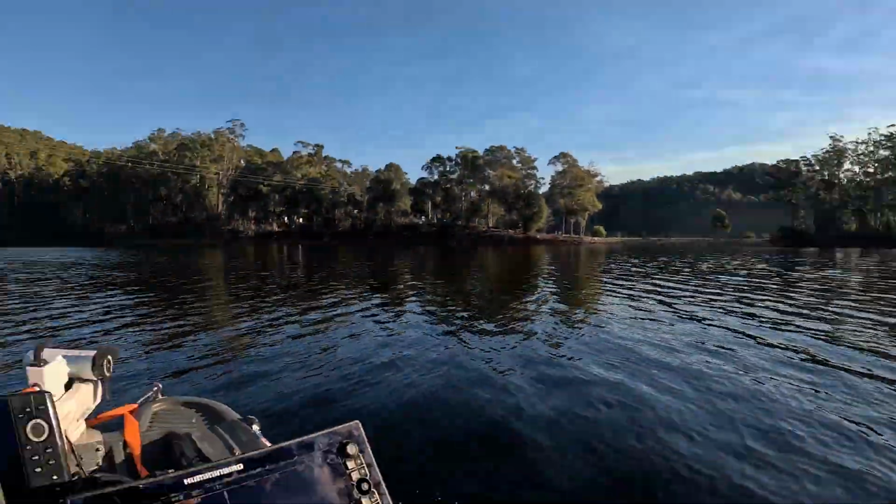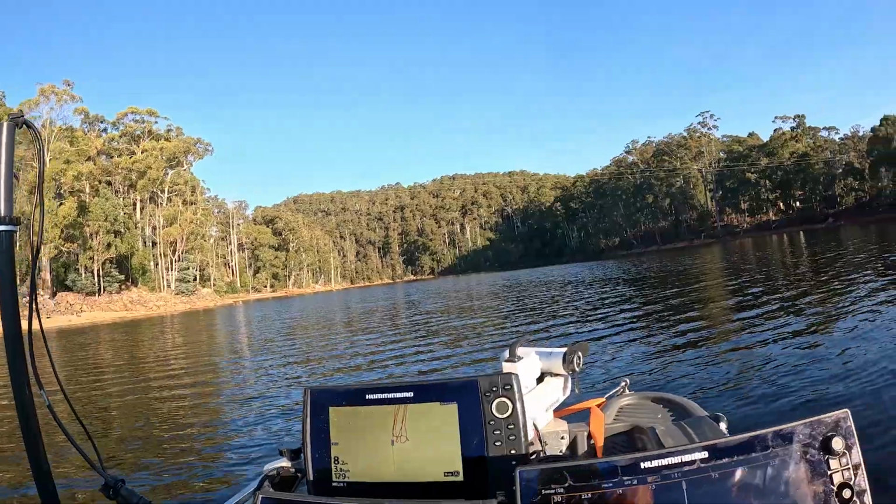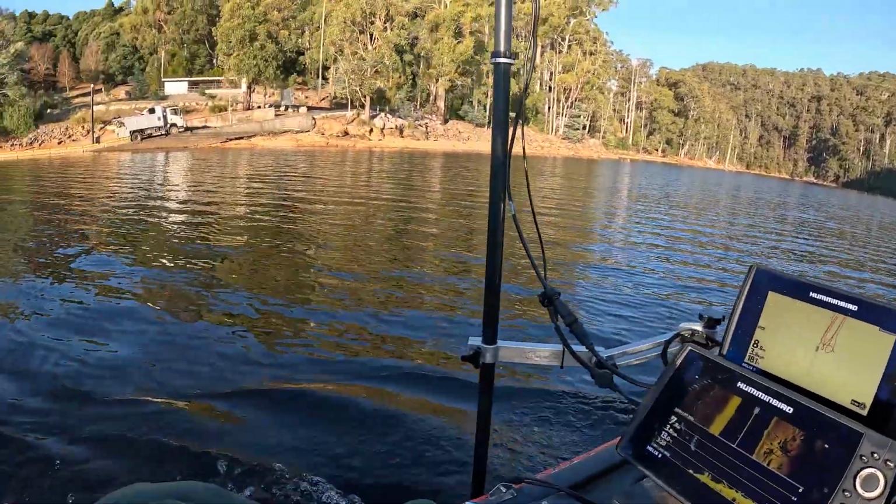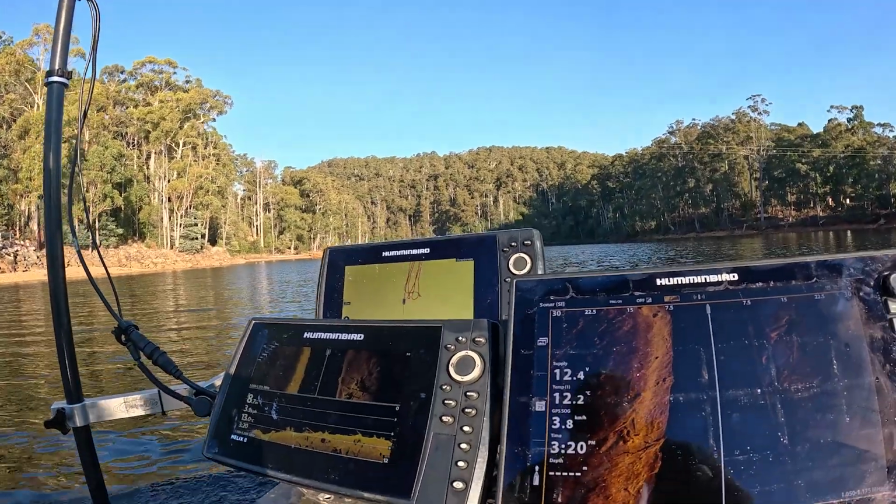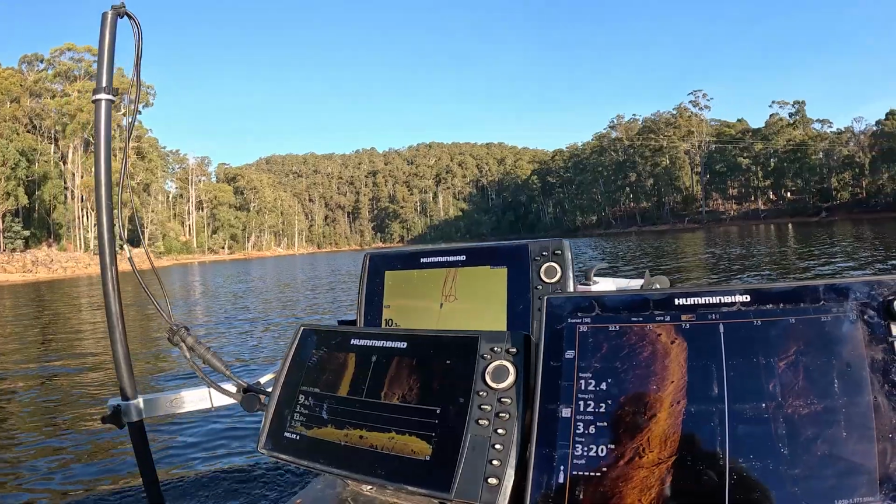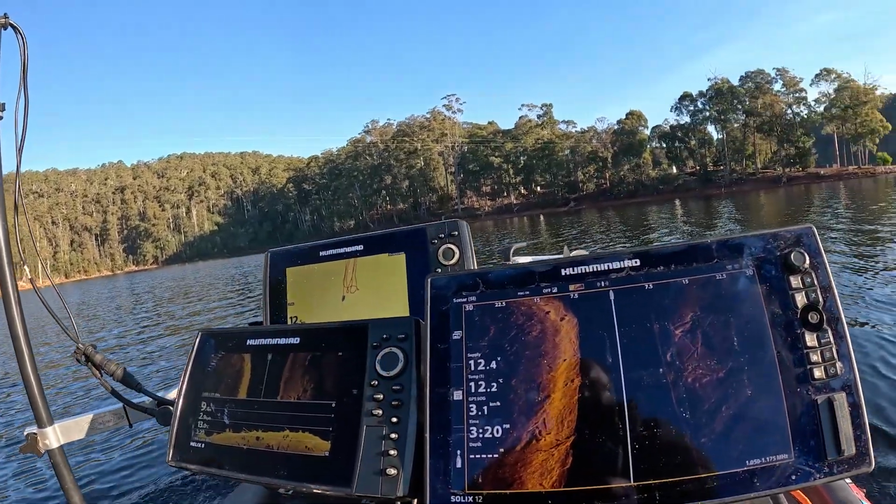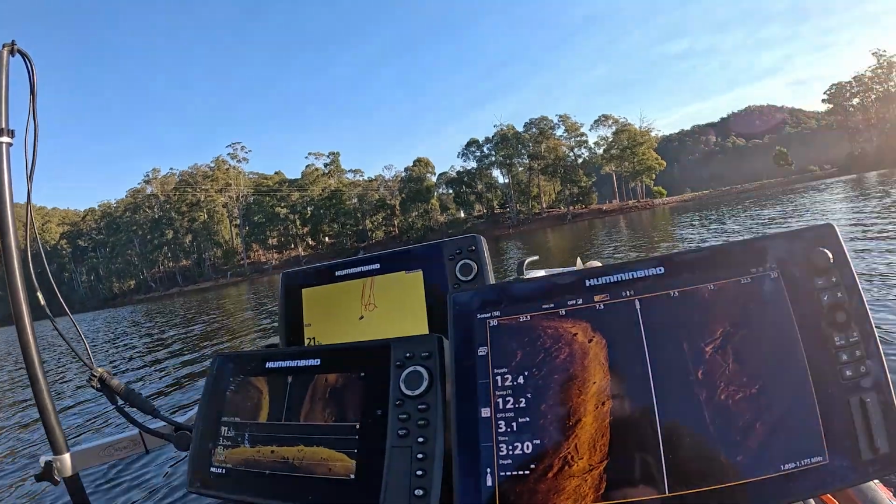Okay, so keep on going to this point and then turning around, because it's not going to travel out that far. I think I'll do another pass even further out. So it's 9 meters deep.